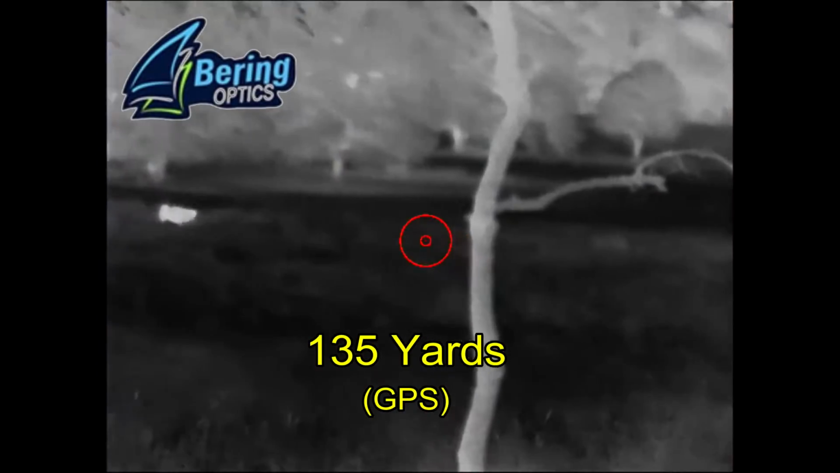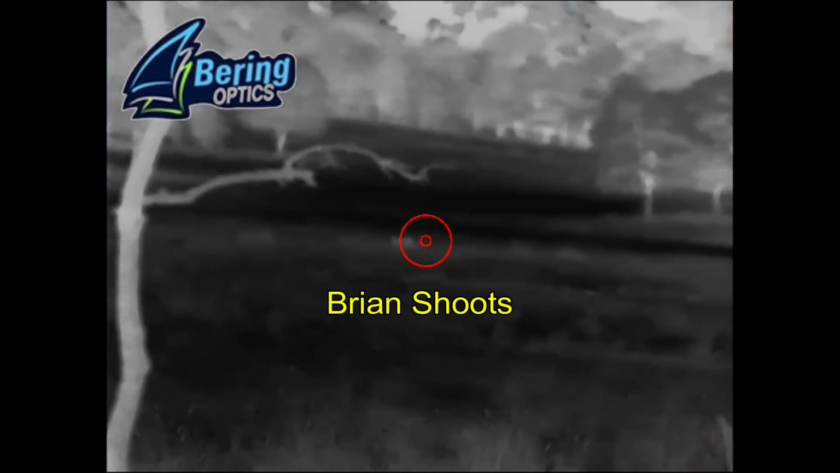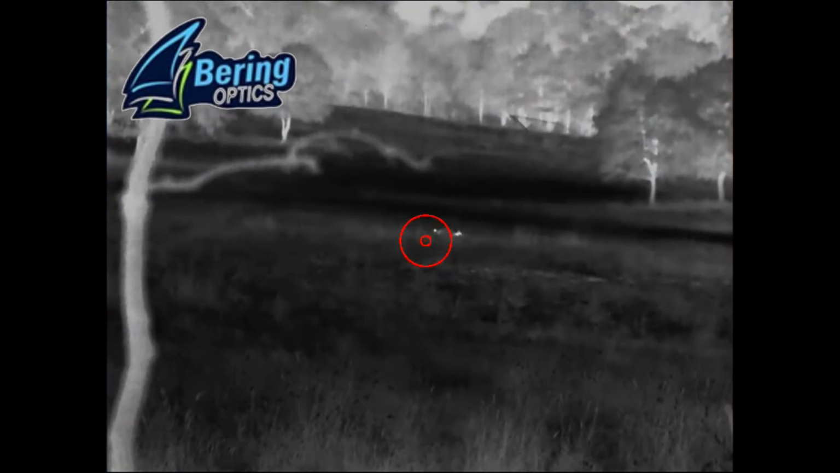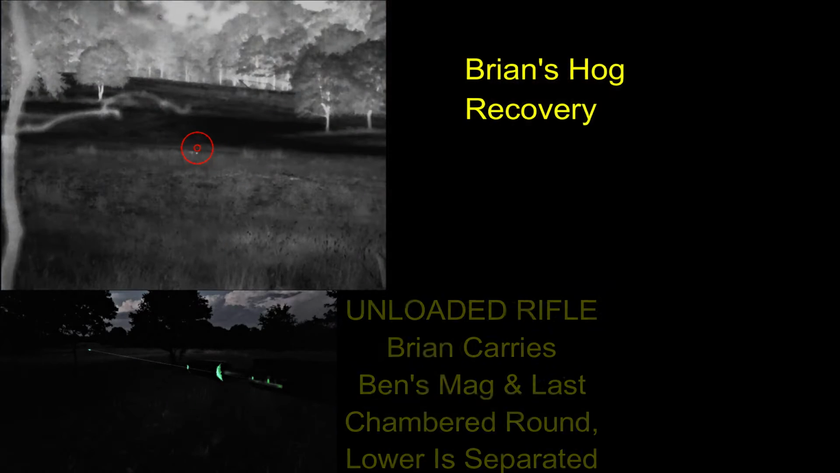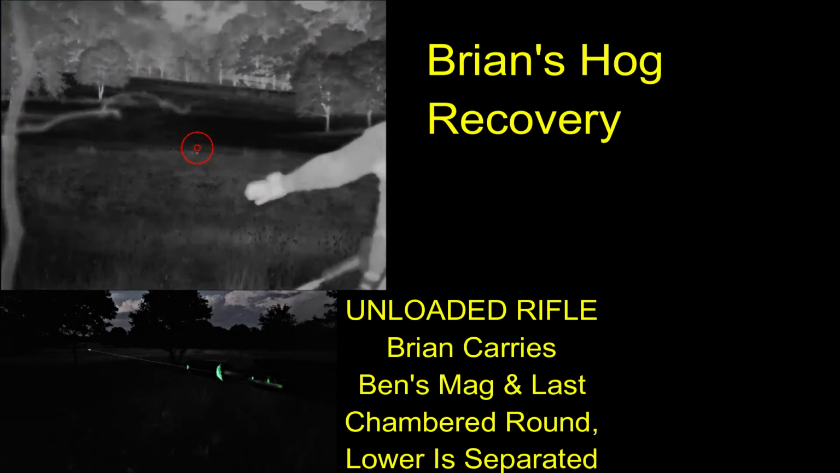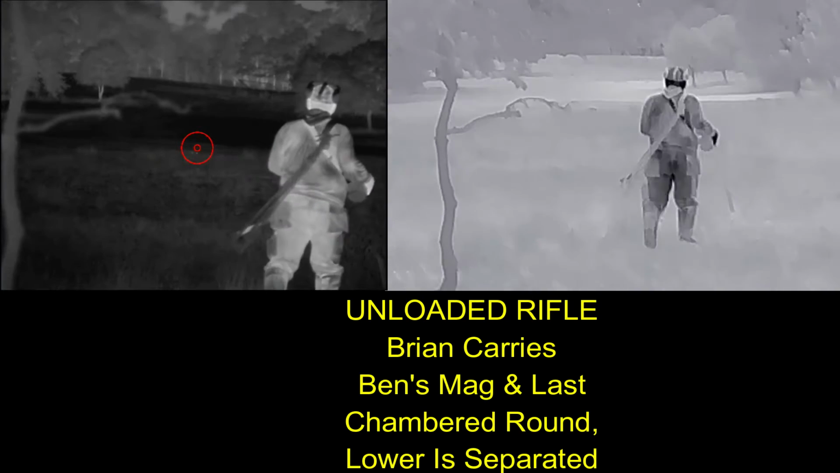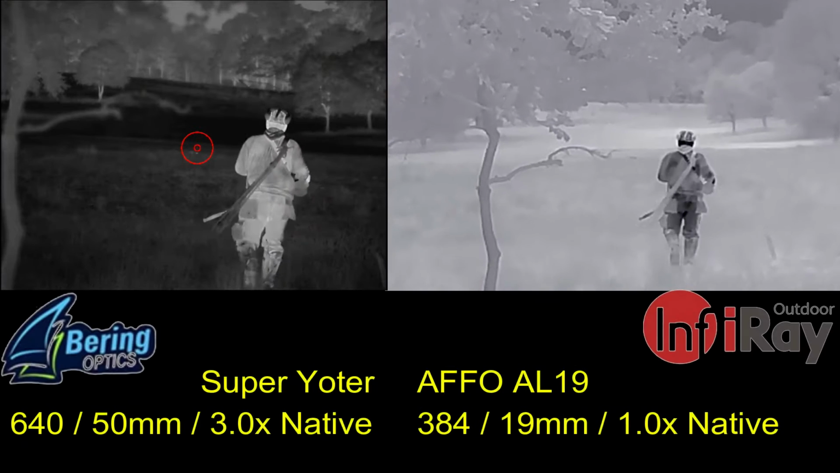As I can see the hog moving through the trees, I yell at Ben that it's come out of the trees, and he says, shoot it. Pew! And I drop it at 135 yards. We decide not to go after the rest of the sounder, and since we're on this hog, Ben turns on the laser light that he has on his rifle, and I'm going to follow the laser in order to find my hog. And I can do this without using the thermal. Now my rifle is unloaded. I'm carrying Ben's ammo and his magazine in my pocket, so he can't shoot me.